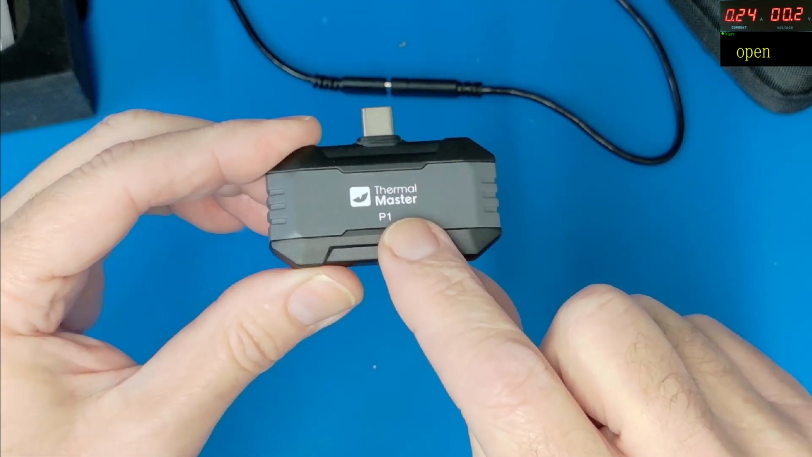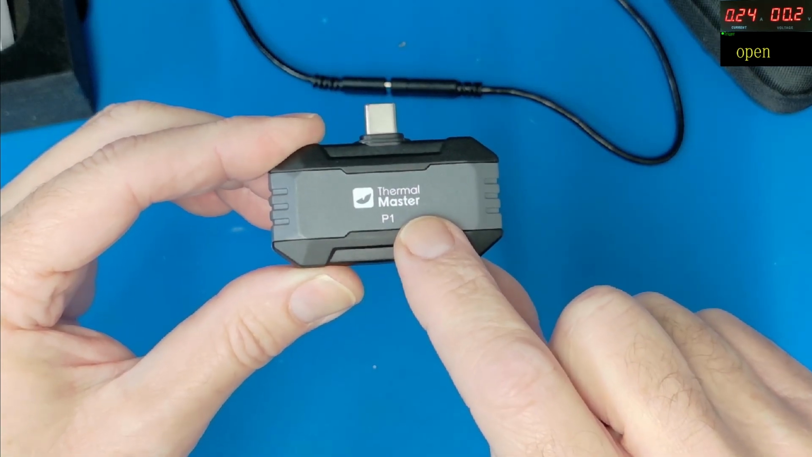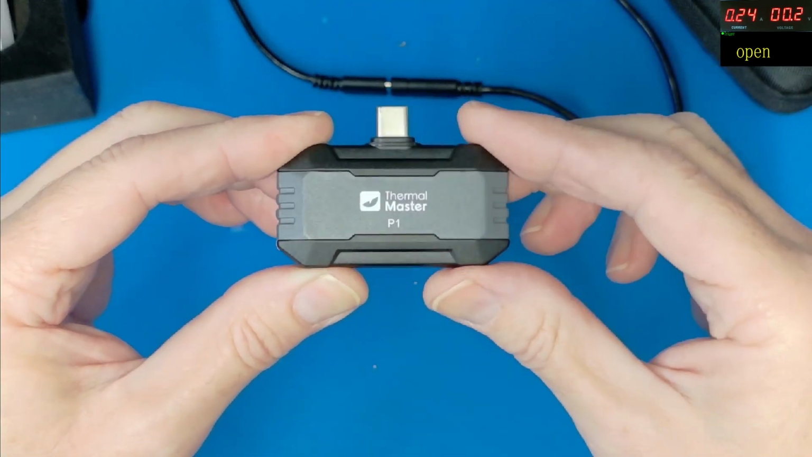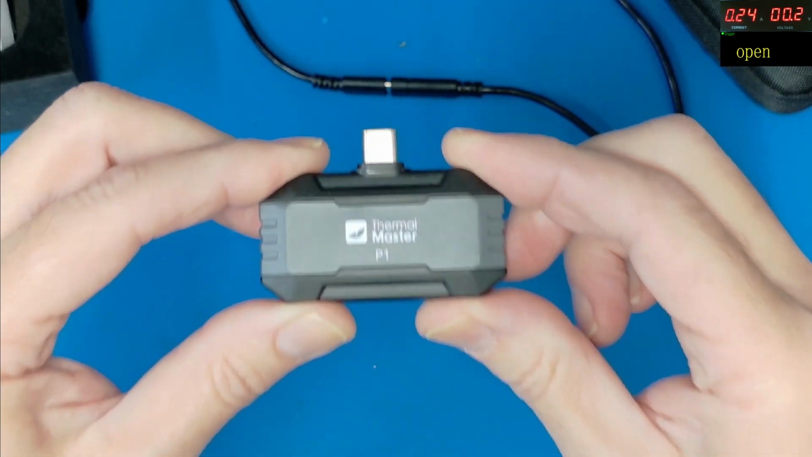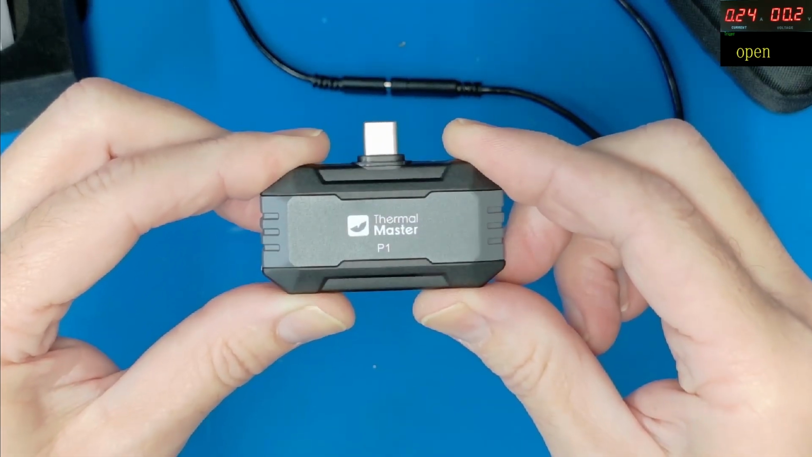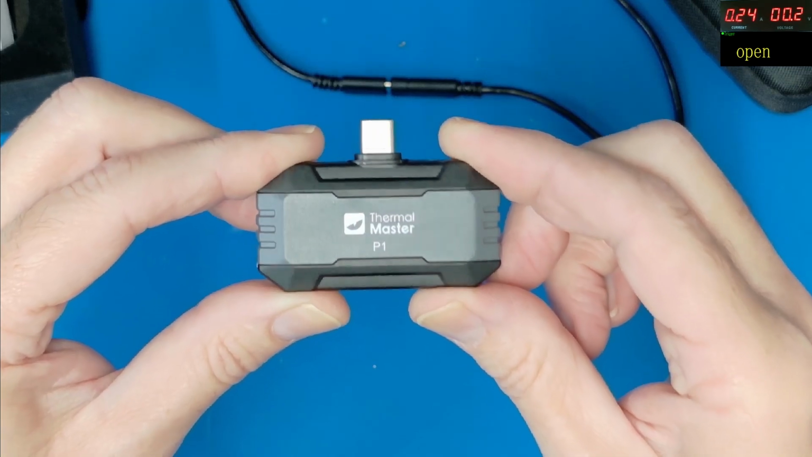And this is the P1 model, so this is the entry level model. So we're not going to be comparing this to the FLIR high-end cameras or some of the other makes out there. It is an entry level camera. Just remember, it's about $100. So you can pick one of these up. Very, very affordable. If you're just needing your first thermal camera